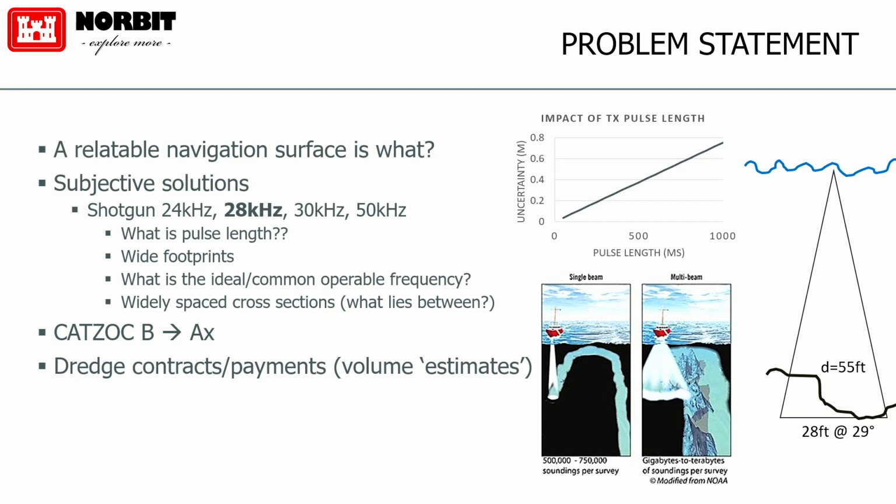And when we talk about that, we also have to talk about the subjectivity of it. Well, what pulse length is being used? As pulse length, or number of cycles, or pulse duration, or pulse width, sometimes called incorrectly, increases, it increases the uncertainty and the noise. You can turn your single beam on and slowly start increasing the pulse length, and you'll see the bottom go like this, and all of a sudden it gets bouncing up and down, right? That's the impact of long pulse length.